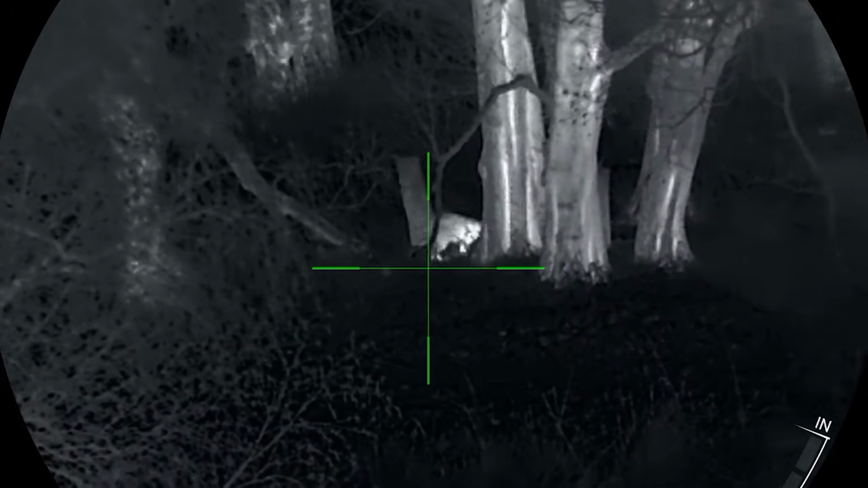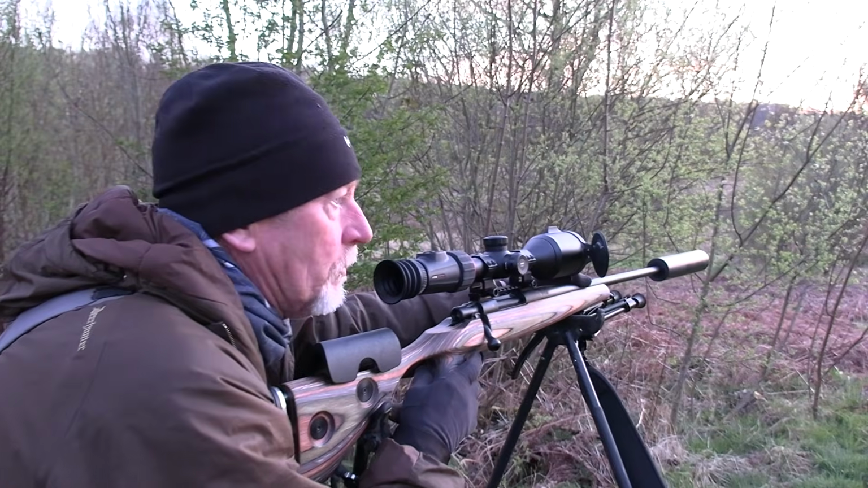Look at the clarity. Incredible through this scope, absolutely incredible.